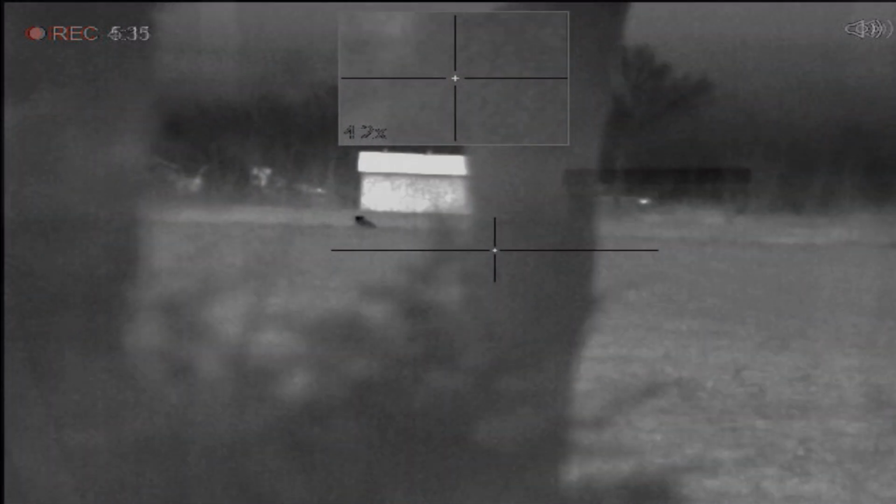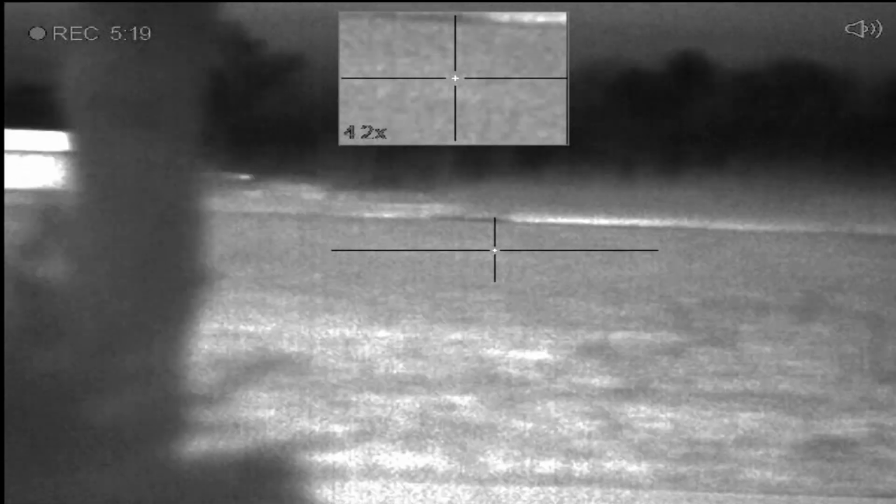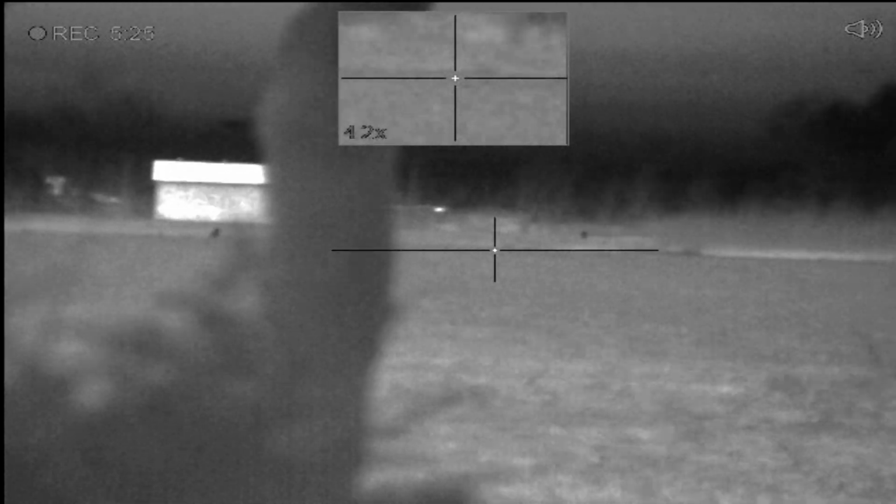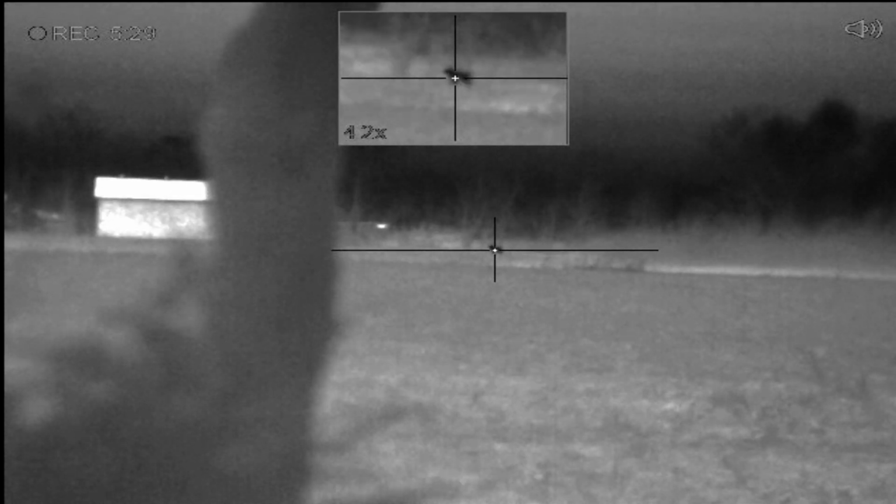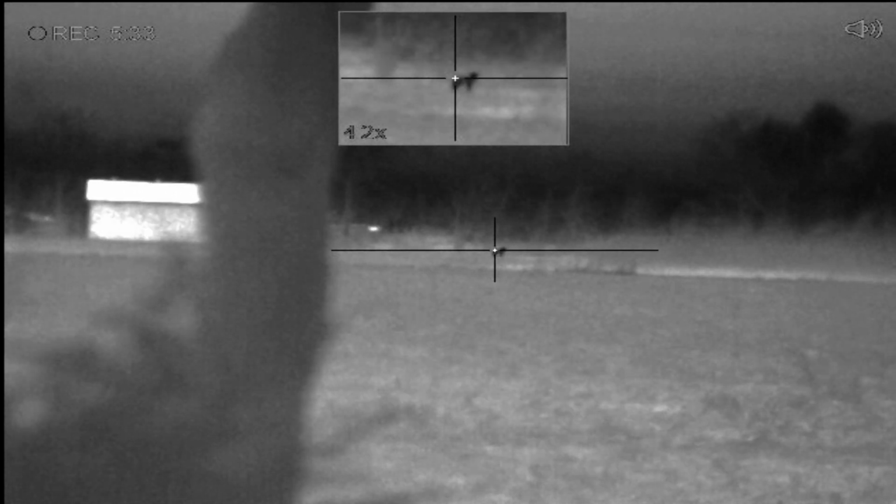Standing broadside right there, killing. We got a pair that showed up here, and Jamie's going to get lined up for a shot. He's going to have a little bit of technical difficulty. Second one's going to run off, and well, Dave's going to break a record. Switching to Dave's view here, he's playing backup for Jamie. I'm kind of thinking the gig's up, the coyotes are on the run. Dave says to these coyotes, "Where y'all going? We ain't done yet."